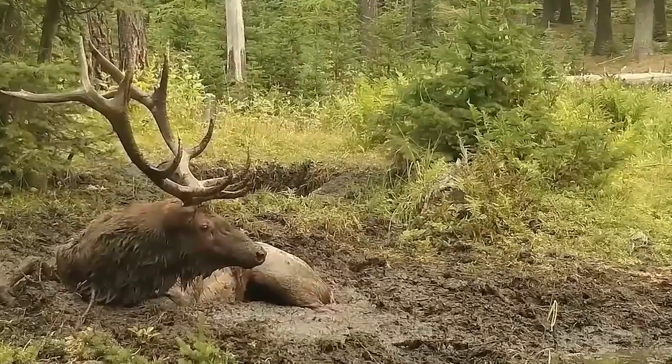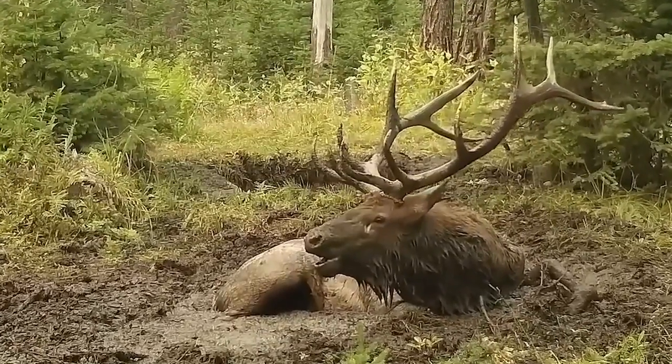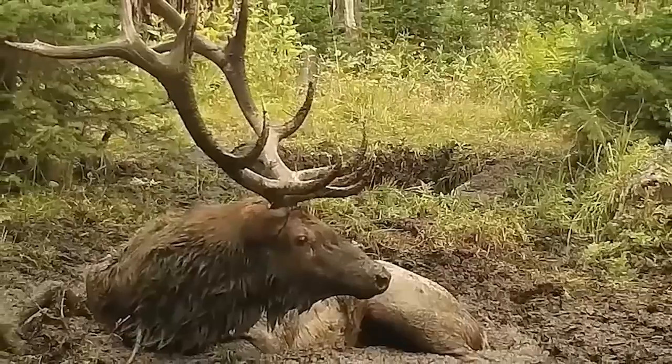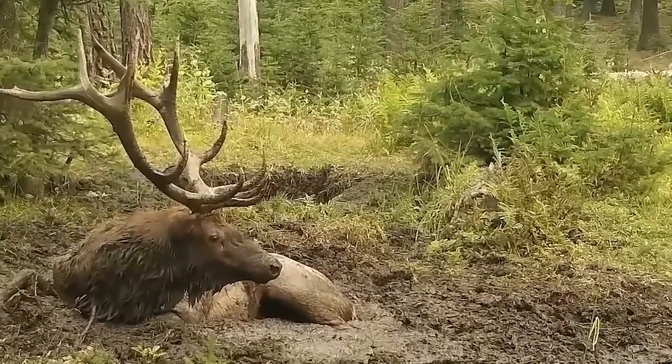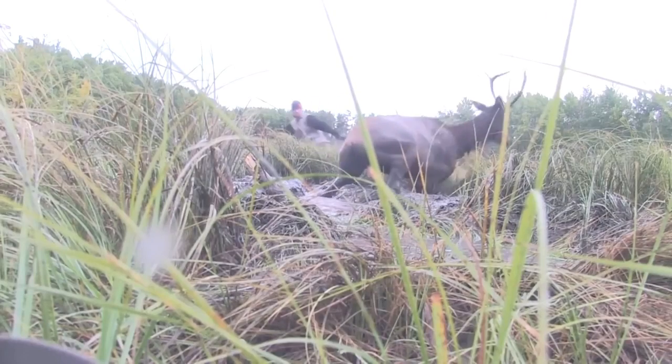Letting out loud bugles, it called for help, its cries echoing through the forest. The heart-wrenching sight tugged at the hearts of those who watched the footage, leaving them anxious for a happy resolution. Luckily, the trail cam's presence alerted a nearby rescue team, who rushed to the elk's aid and successfully pulled the struggling creature from the muck.